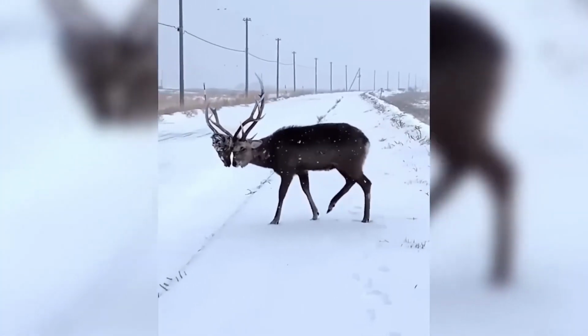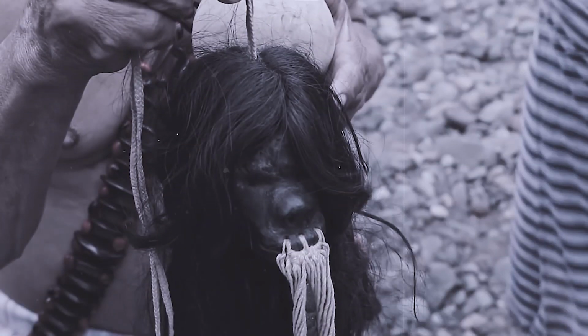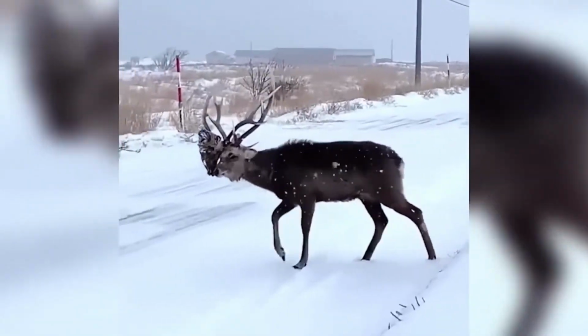Now we'll dive into the stranger footage of this episode. This footage shows a two-headed deer roaming in Japan. We're aware of some human cultures keeping the skulls of their dead loved ones, but never did I ever think I would see a deer carrying around the skull of another.